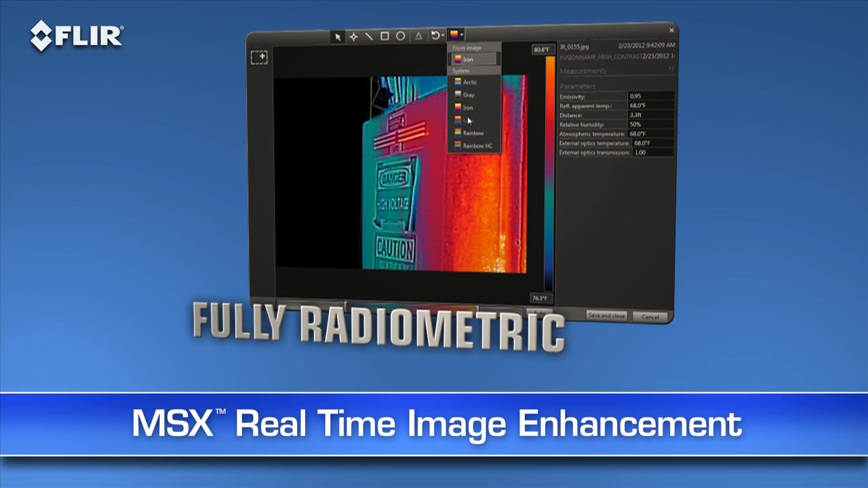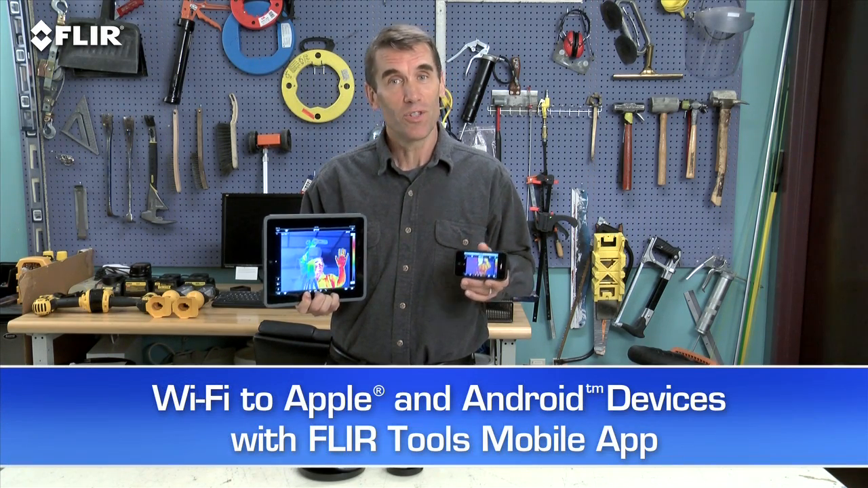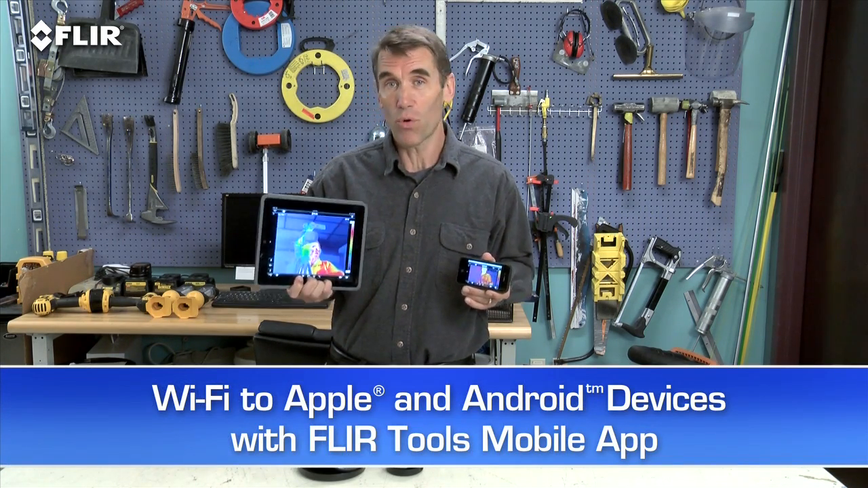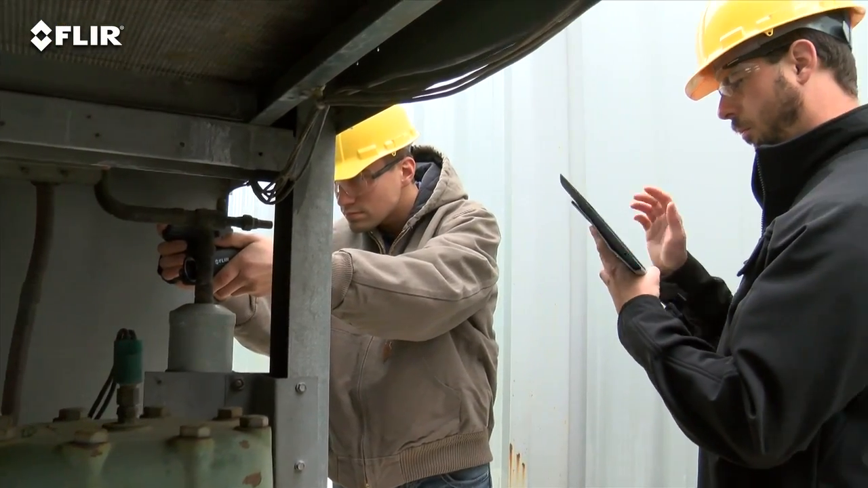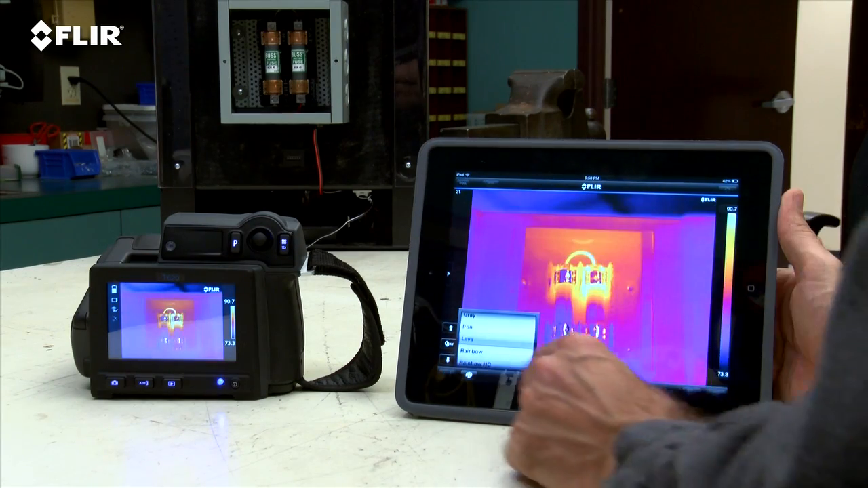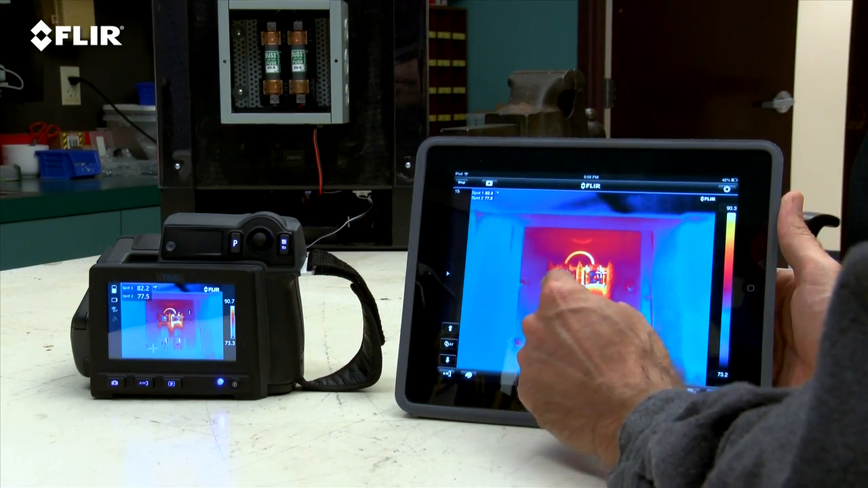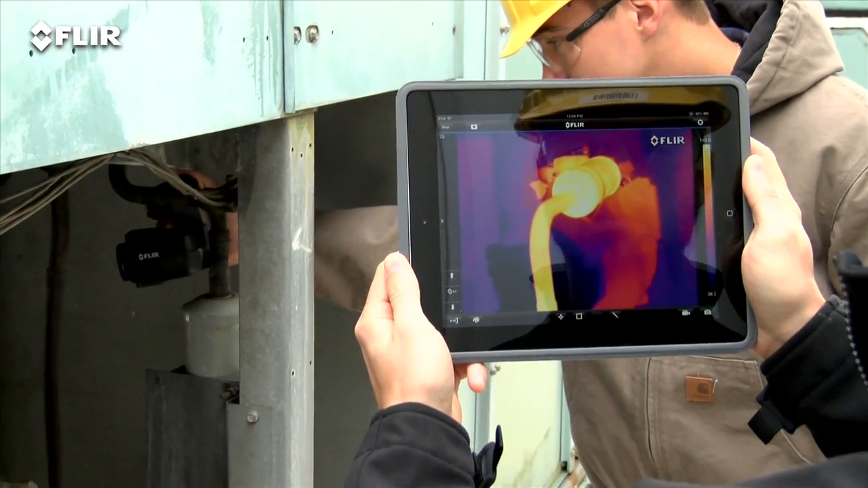MSX images are also fully radiometric, so you can import, adjust, and analyze them later with FLIR Tools software on your PC, Mac, or mobile device. Speaking of mobile, every T-Series camera features Wi-Fi communication, so you can stream live video to your smartphone or your tablet using our FLIR Tools mobile app. It also gives you remote control of camera functions like focus, level and span, color palette choices, and temperature measurement tools. Handy if you or someone else wants to monitor and adjust the image from a distance.